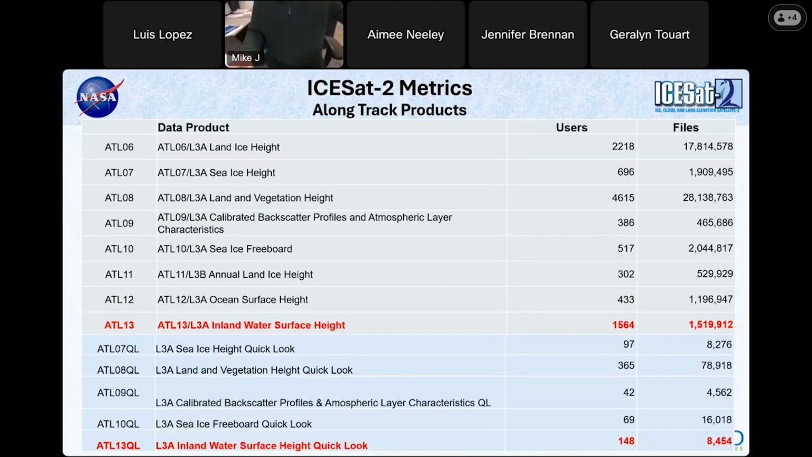And then below us, we have the quick look products. And you can see, and not ashamedly putting these in red highlight, we're doing fairly well. And in some cases we're doing even slightly better than some of the official geophysical products for which ICESat-2 was designed.